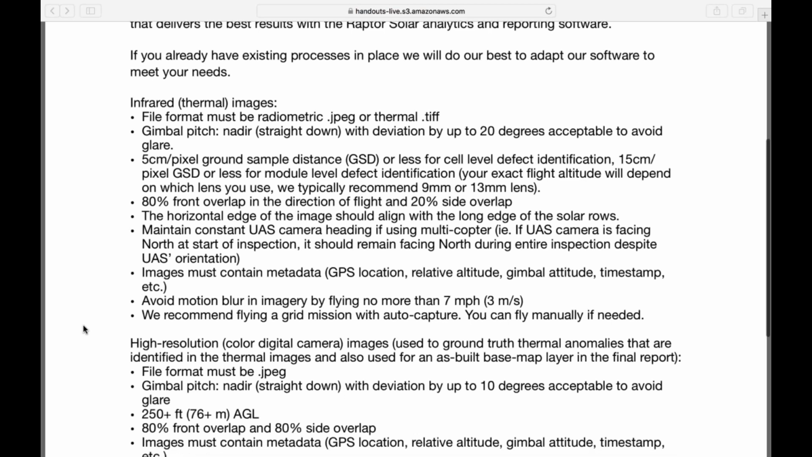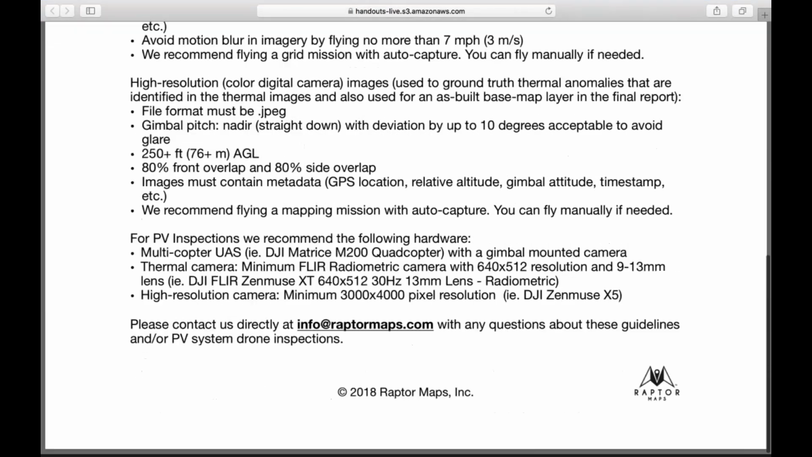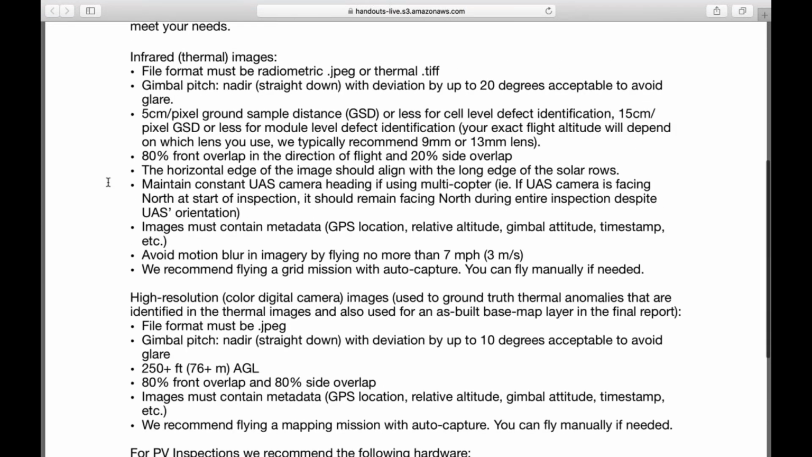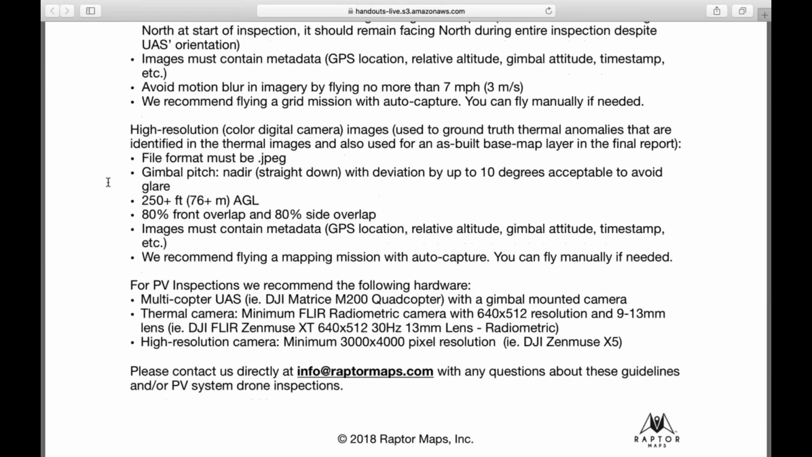Let's see. If anybody has any questions on this handout, please. Yeah, we're available. If you guys have questions on this, the goal is to put this all out there for you, and we can follow up with blog posts and respond to the questions and things like that. So just send us all your questions and we'll take care of it.